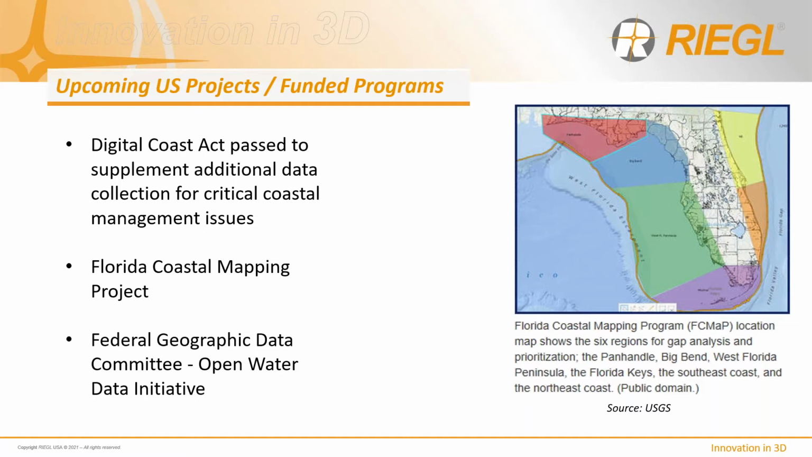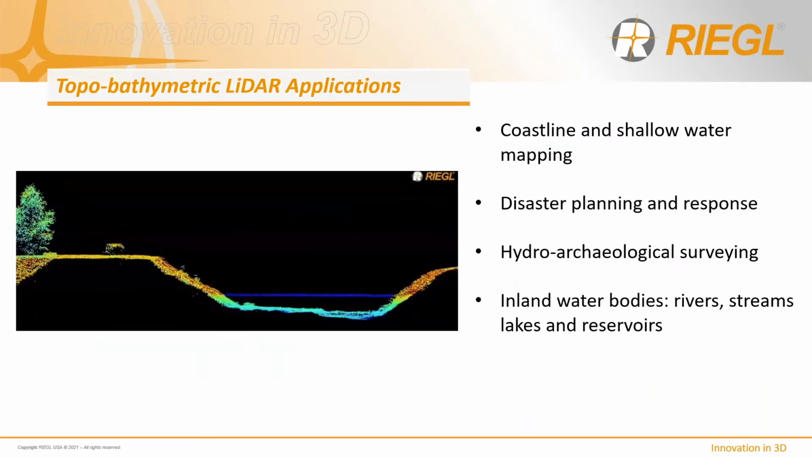The Federal Geographic Data Committee has been tasked with looking into an open water initiative, and that doesn't stop just at the coastlines. It goes inland into our rivers and streams. Important information gathering is happening there. So bathymetry allows us to do and support all those initiatives through coastline mapping using shallow water bathymetry.